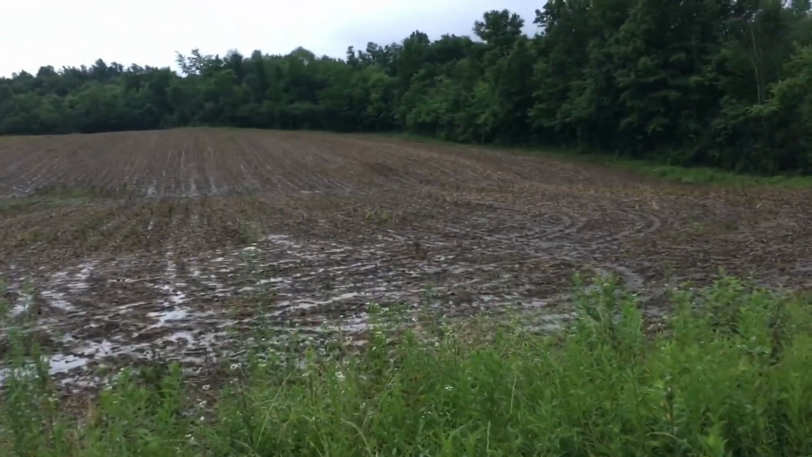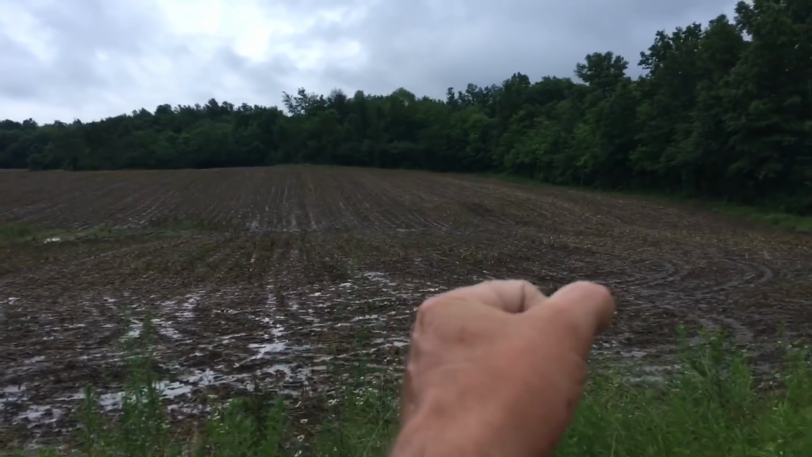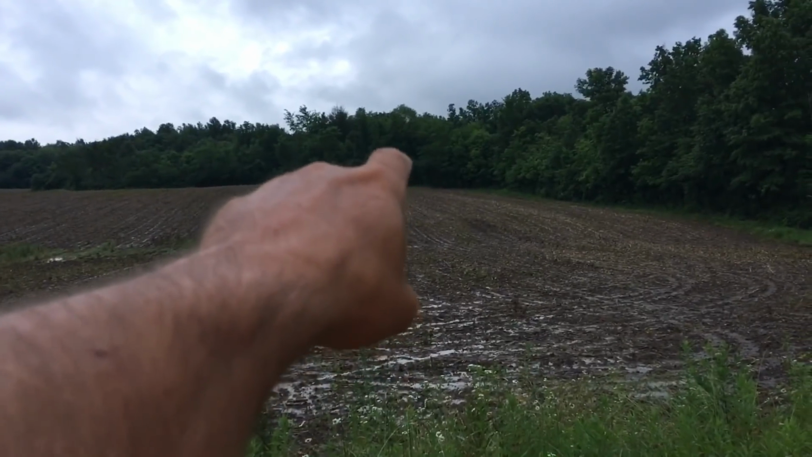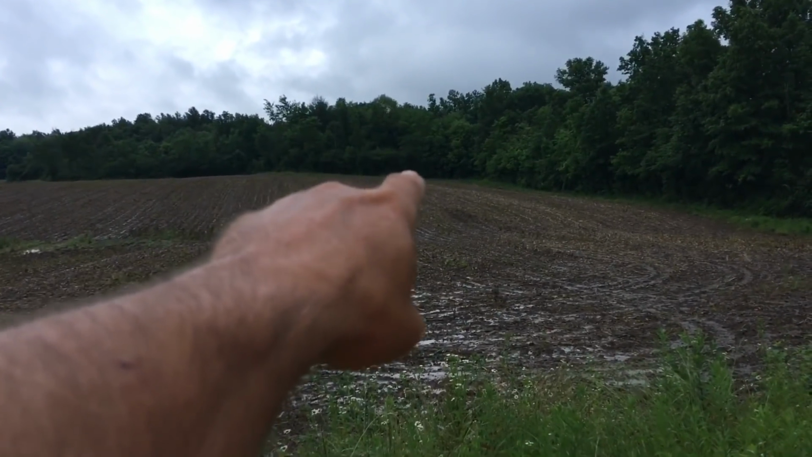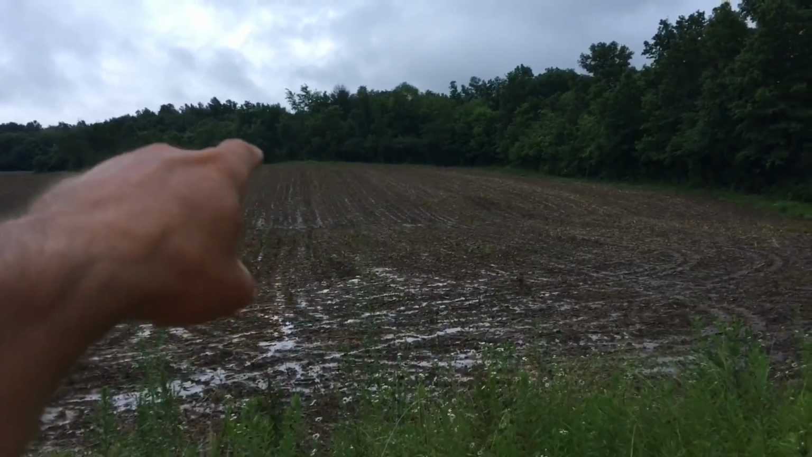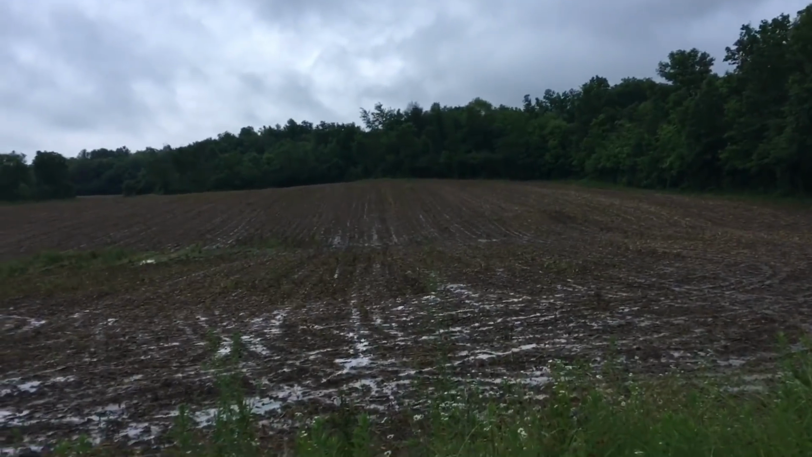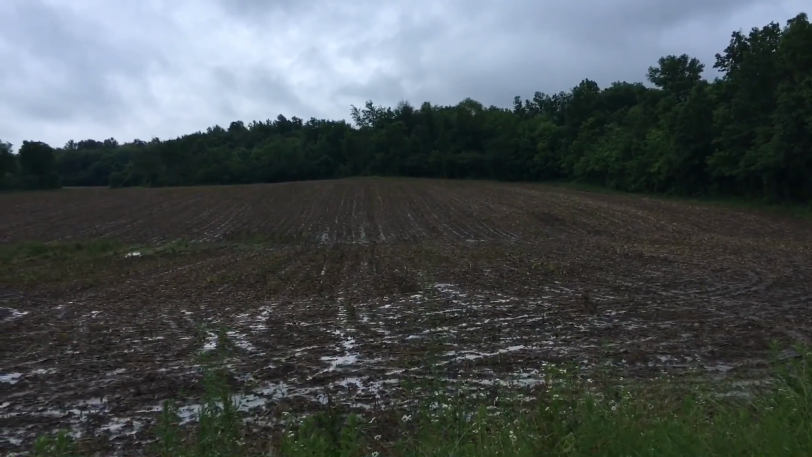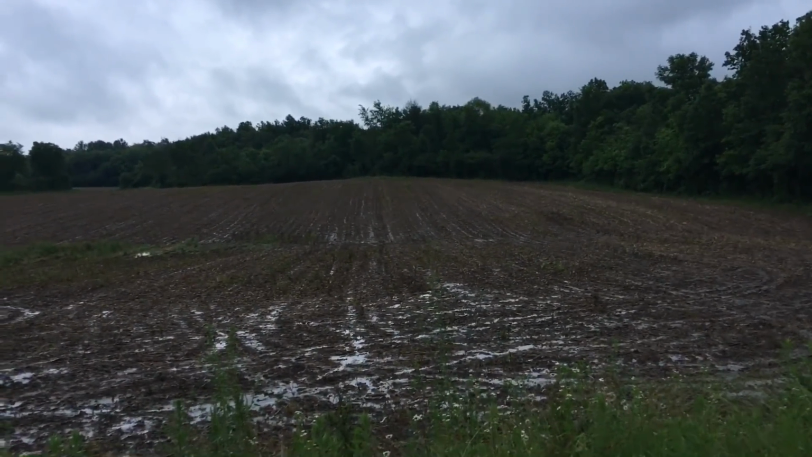I think I was munching on a sandwich, and I had the thermal up in my hand going like this and looking. Something or somebody came out of that wood line, did a horseshoe loop and went back into it. I couldn't tell if it was a person or a squatch because of the resolution that it had.